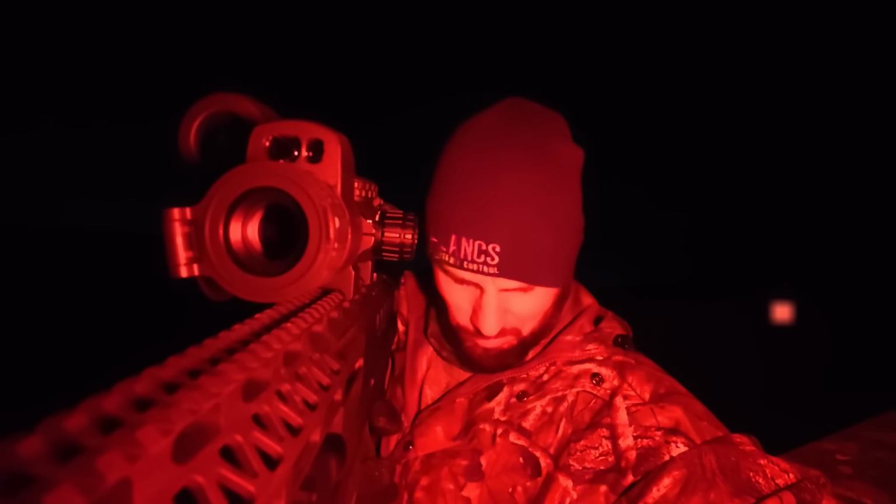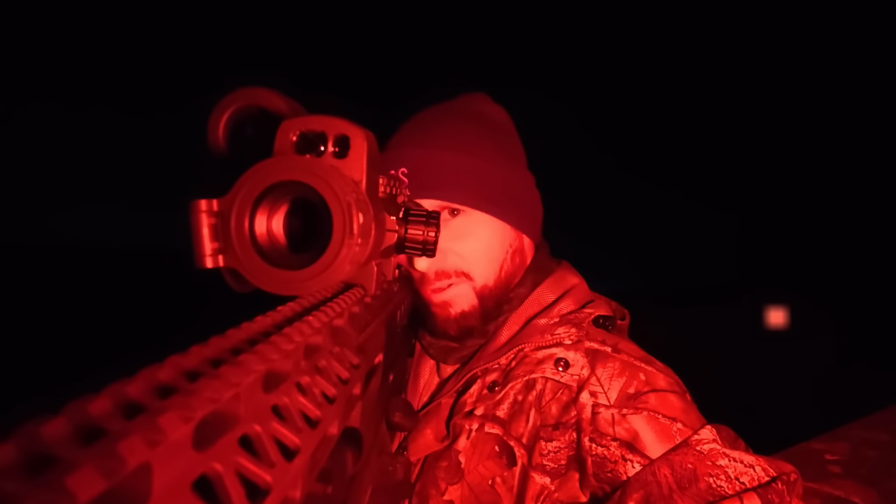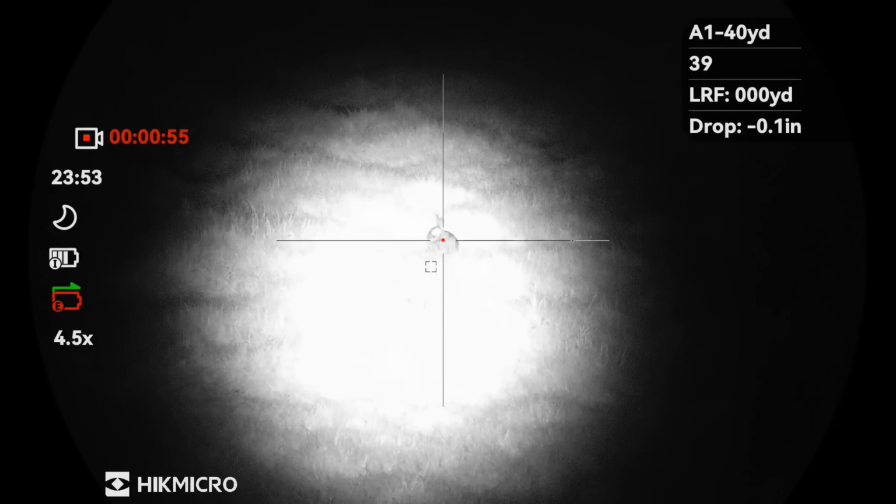Going for another little wander, just going back pretty much the way I came. So now that it's night time, I'm expecting the rabbits to be out in the fields that I passed before and scared them all. So I'm hoping that they're all starting to come out now. I'm in a really awkward spot here. I'm pointing really far down and I'm struggling to focus at this close distance, but it's less than 40 yards.